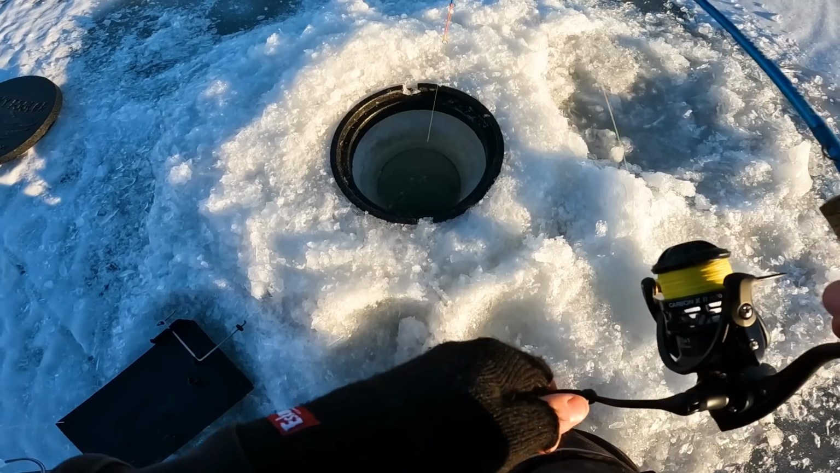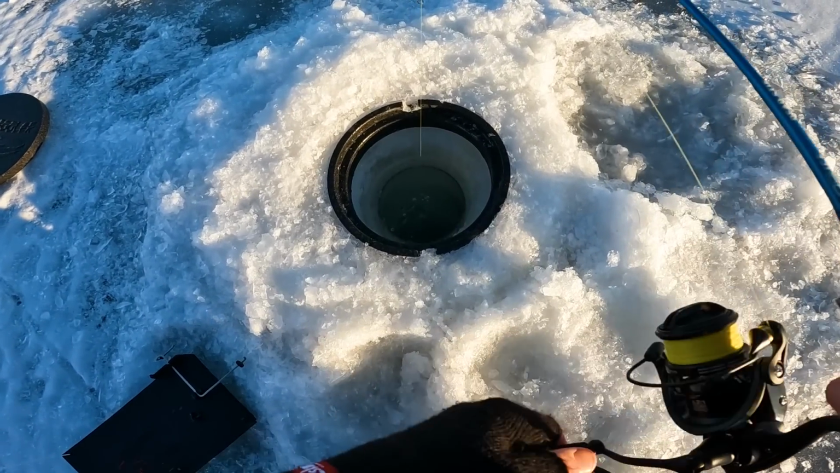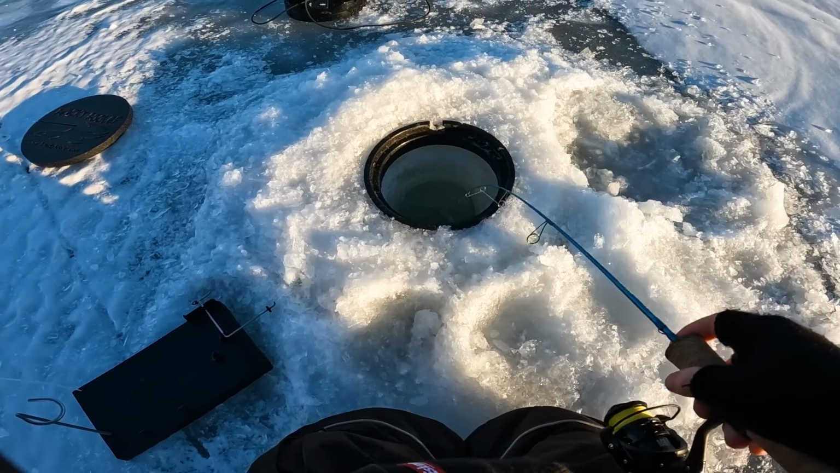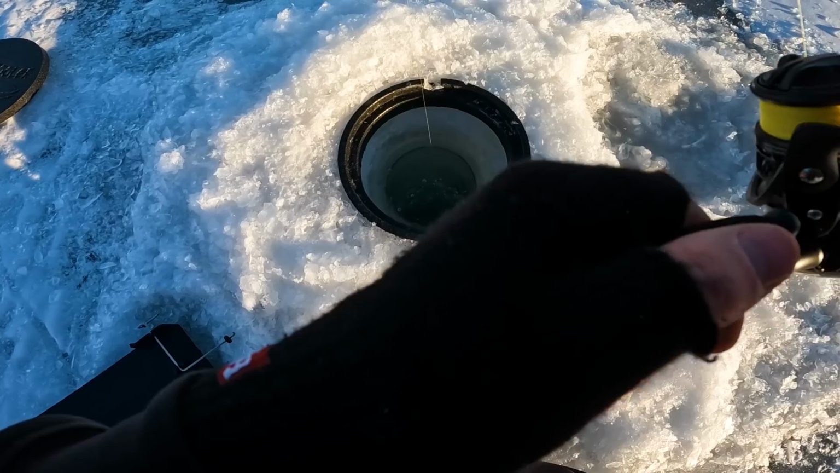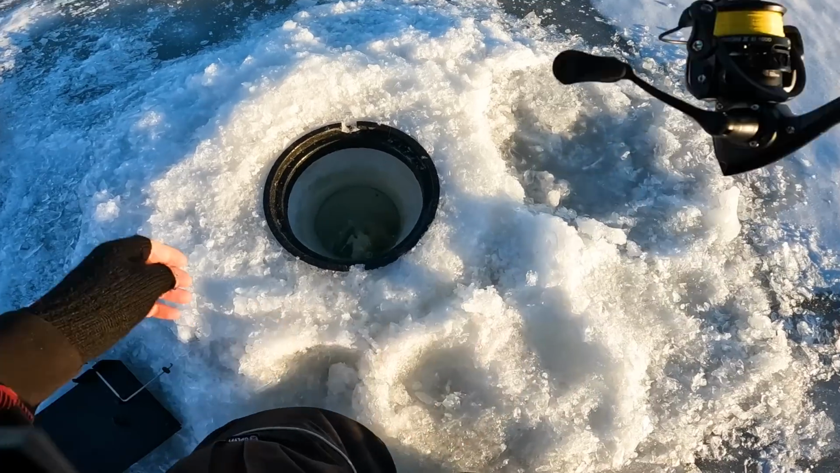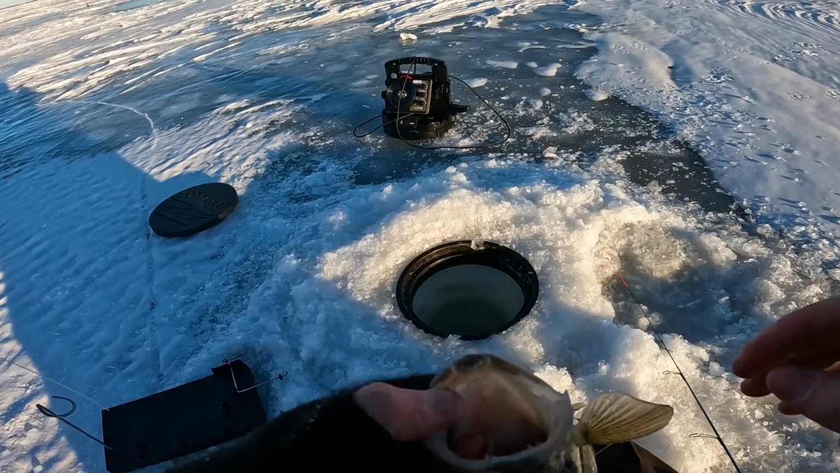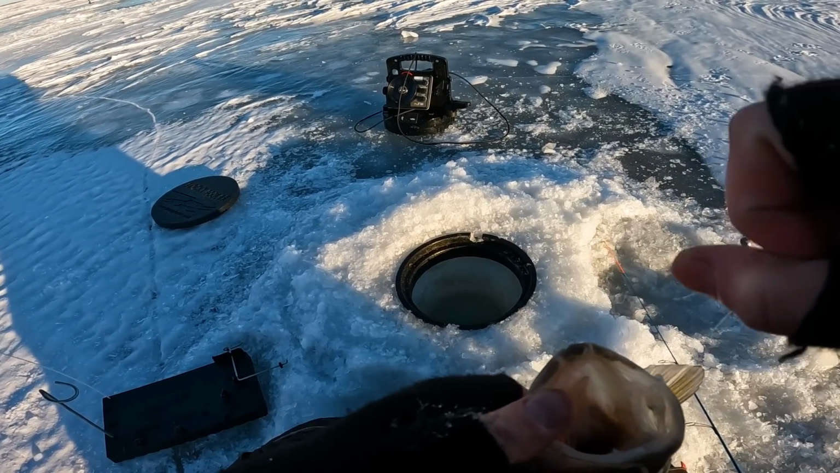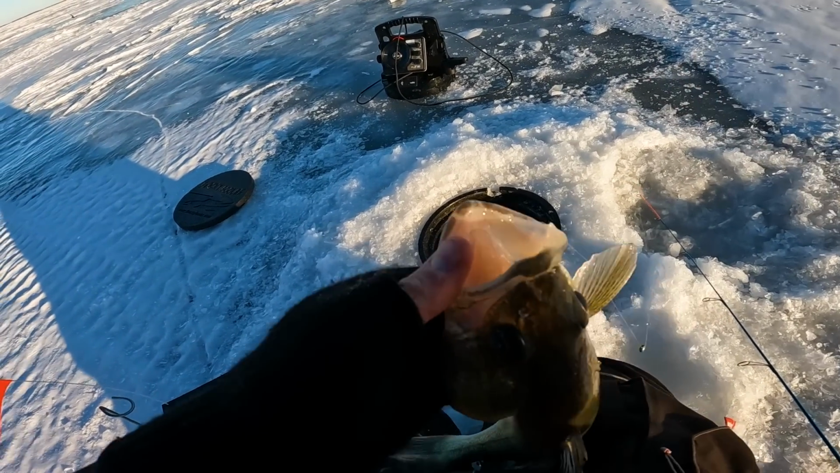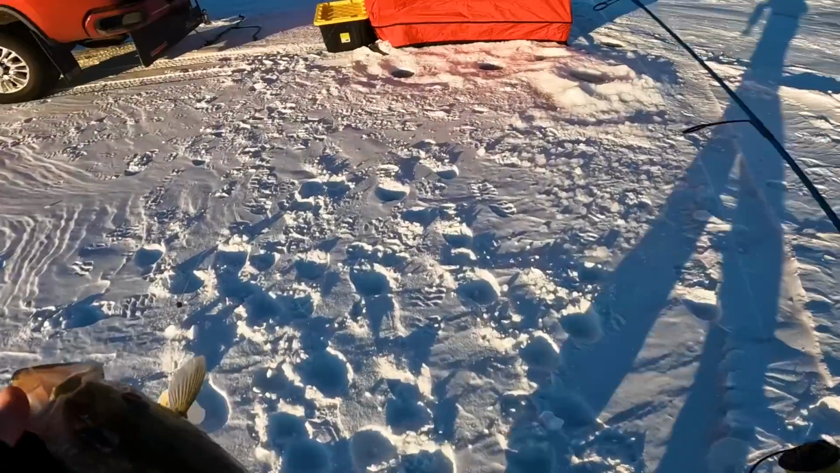What do we got? It's feeling heavier now all of a sudden. Oh boy. It's feeling good. Nice walleye. Nice walleye. There we go. We got another walleye. Little multi-species day. This guy swallowed it too. We're gonna have to bring him in the house, get the hooks out of him, but heck yeah, let's go.